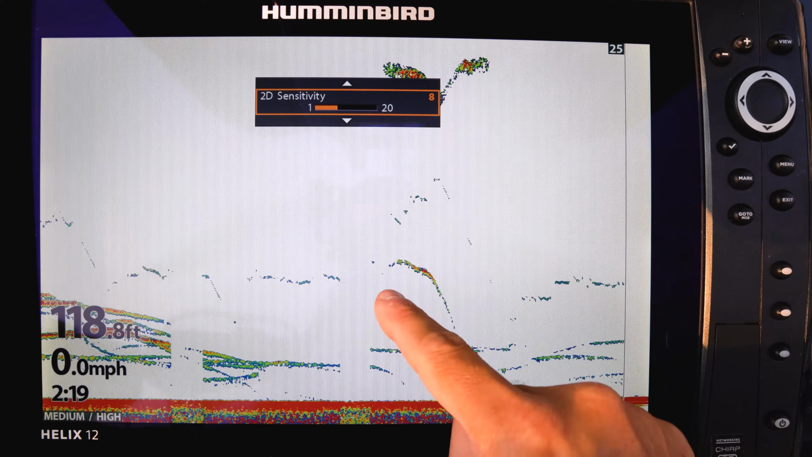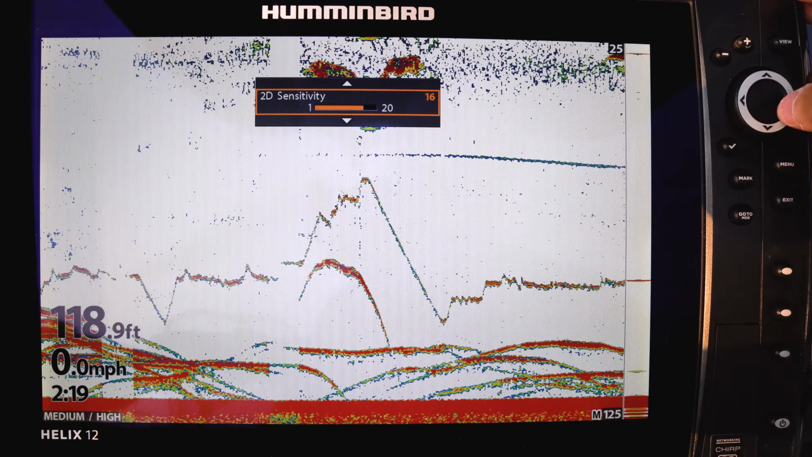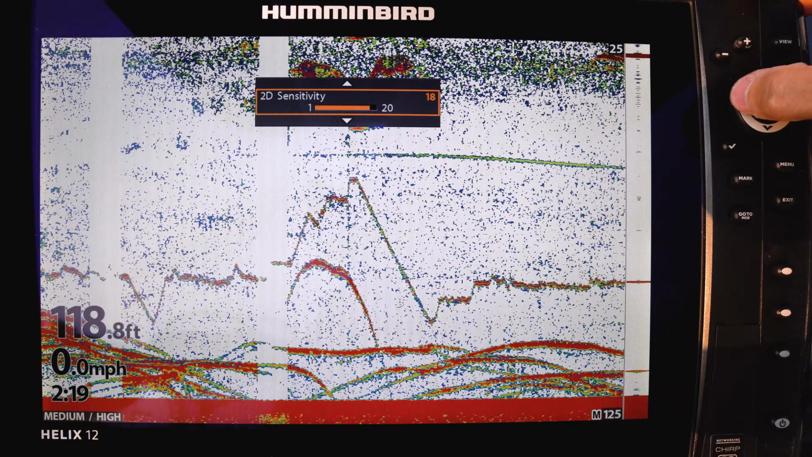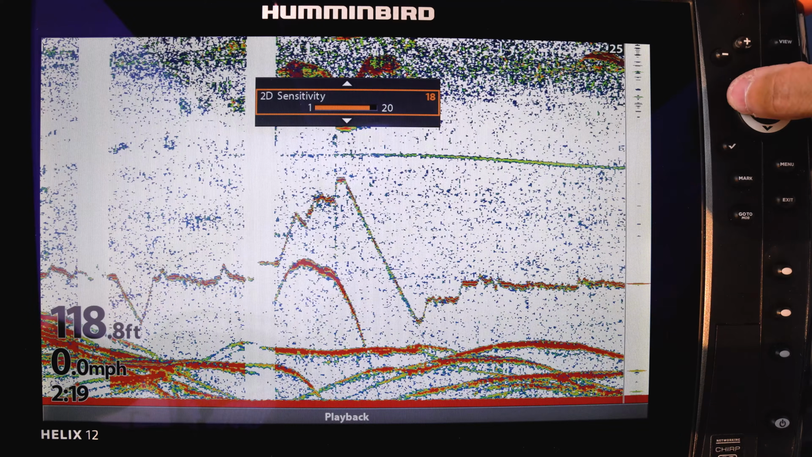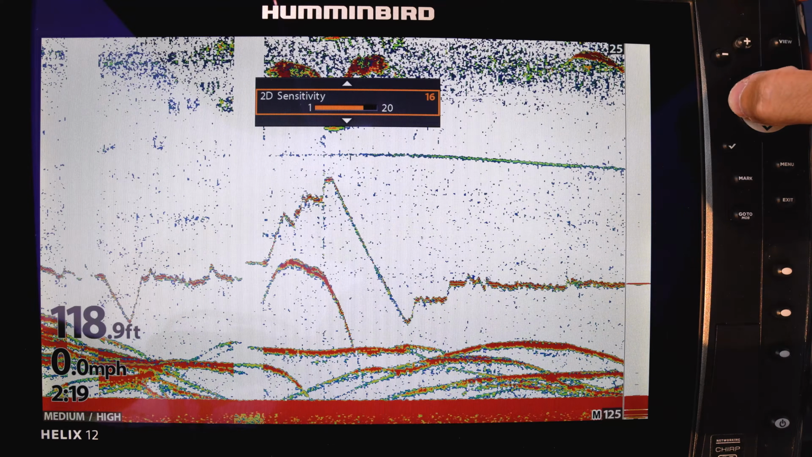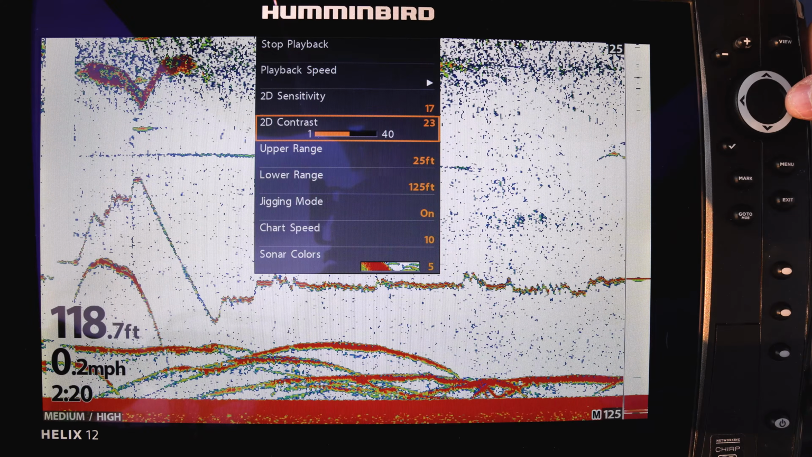I typically leave mine around 17, but many factors will influence where the sweet spot for the setting is. Factors such as water clarity, depth, wind, waves, motor noise, and the positioning of your sonar on your boat will all have an overall effect, and you'll need to adjust this setting almost hourly to get the best possible chart readability. The 2D contrast option is more of a personal preference.